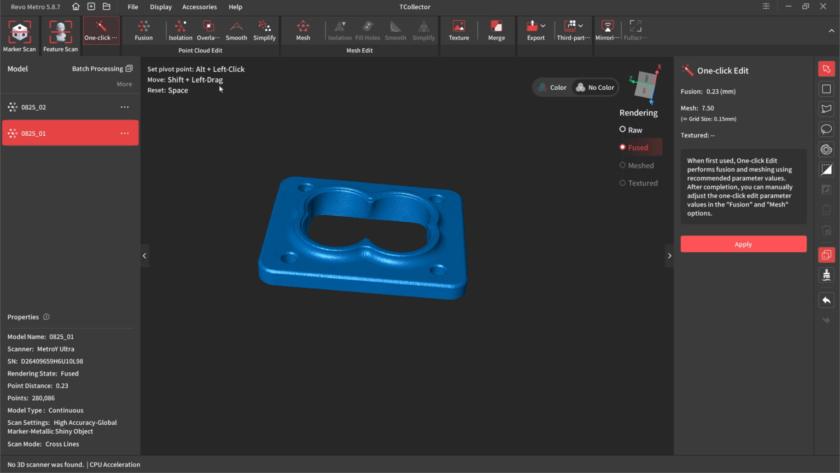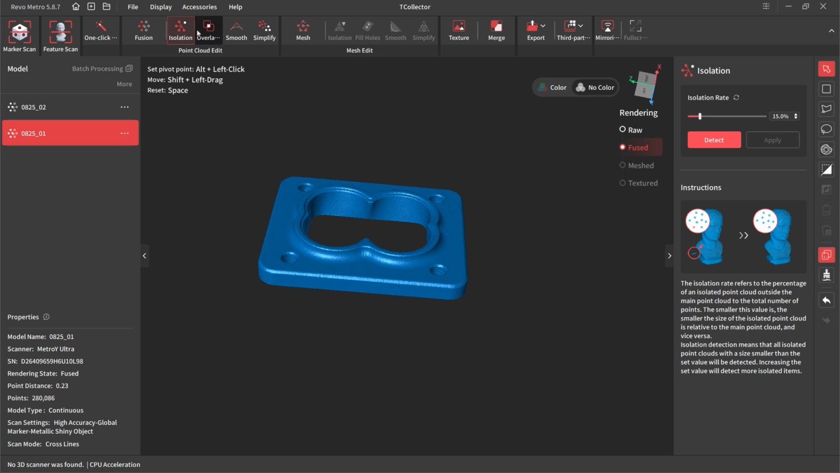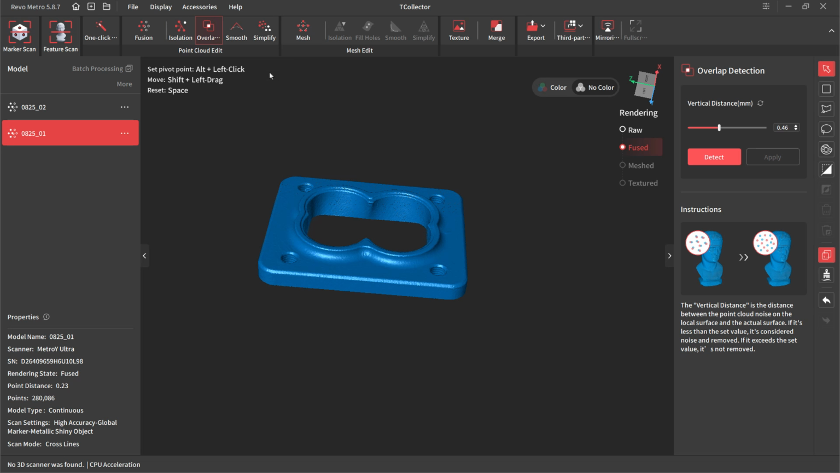Now that we've cleaned that up, next I'm going to go to isolation. This is looking at whether there are any points that are floating above or below. The isolation allows us to select them and delete them. It says no data found, and that's mainly because when we went from the raw data to the fused data, there was an option to take out the noise, and that's what the fused is doing anyways.